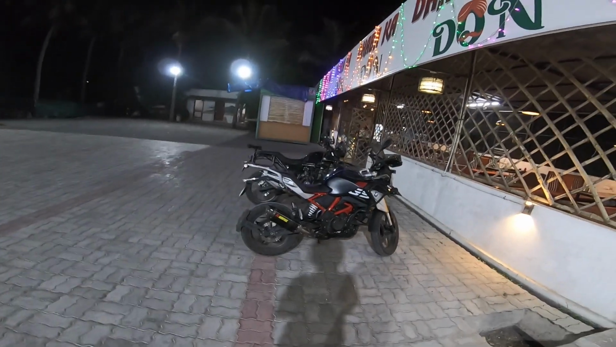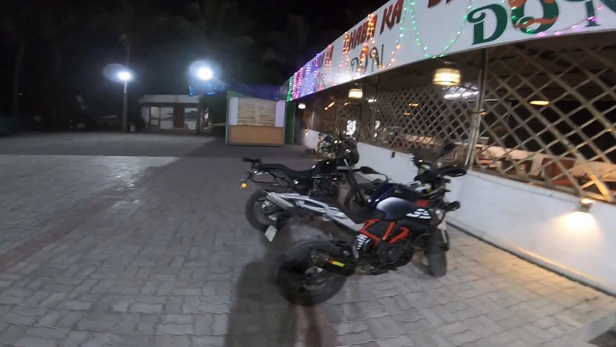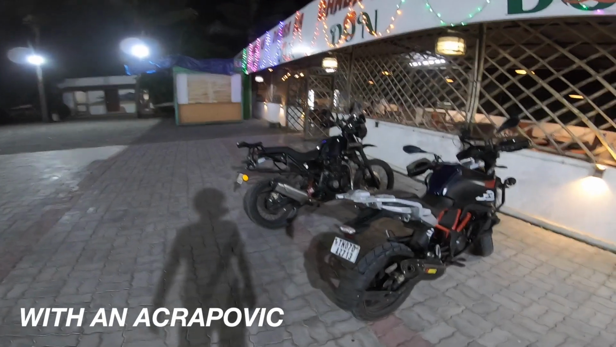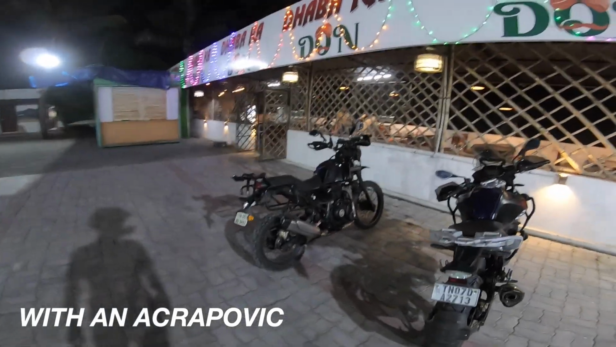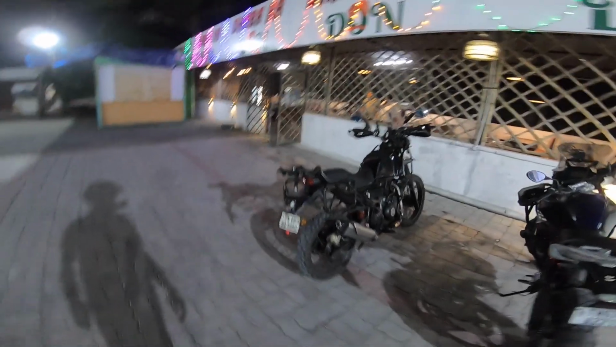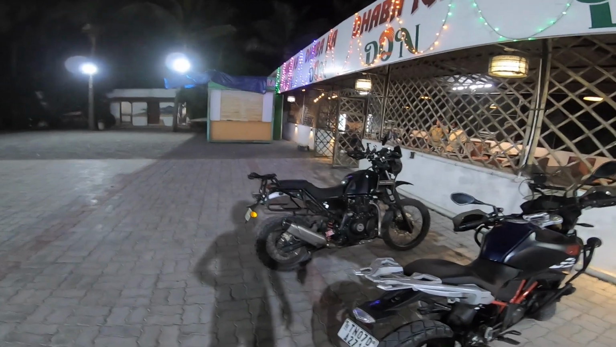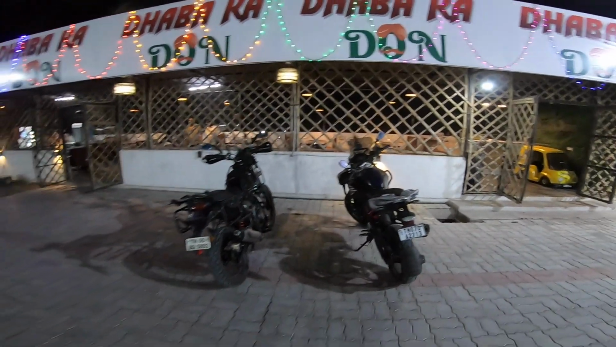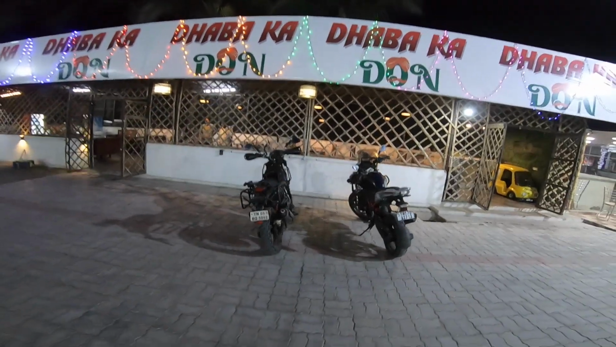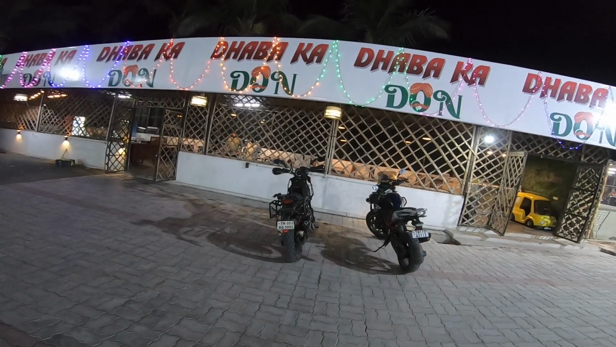The GS is just wonderful on the highway. It just cruises like butter. Just makes a joke out of the highway. And well, this fella, the moment the road turns to off-road, has all the fun in the world. The GS suffers the off-road sections, but the Himalayan just makes a joke out of the whole of it.